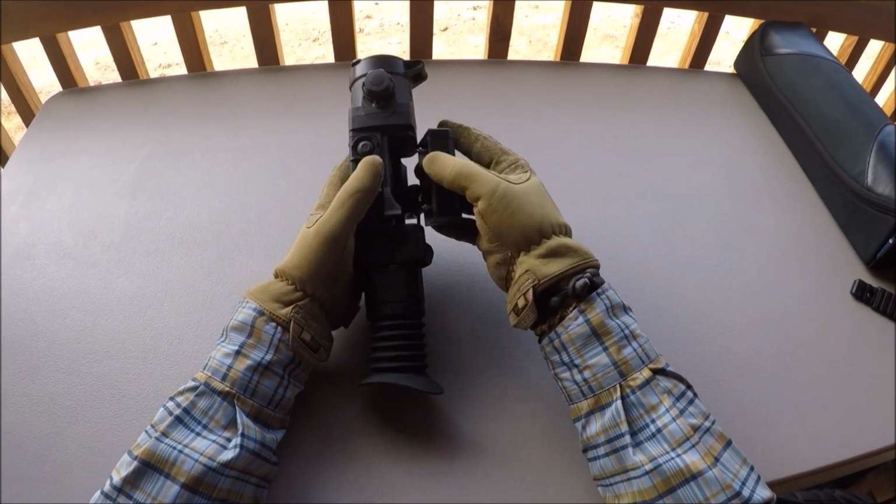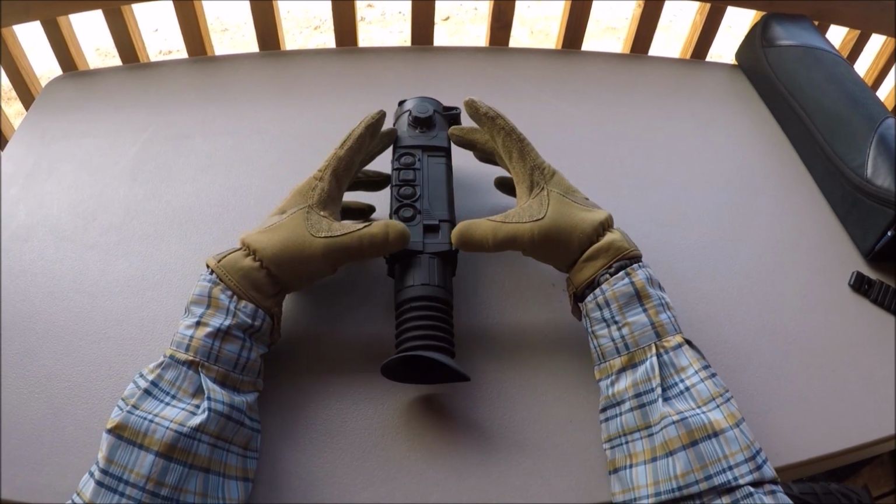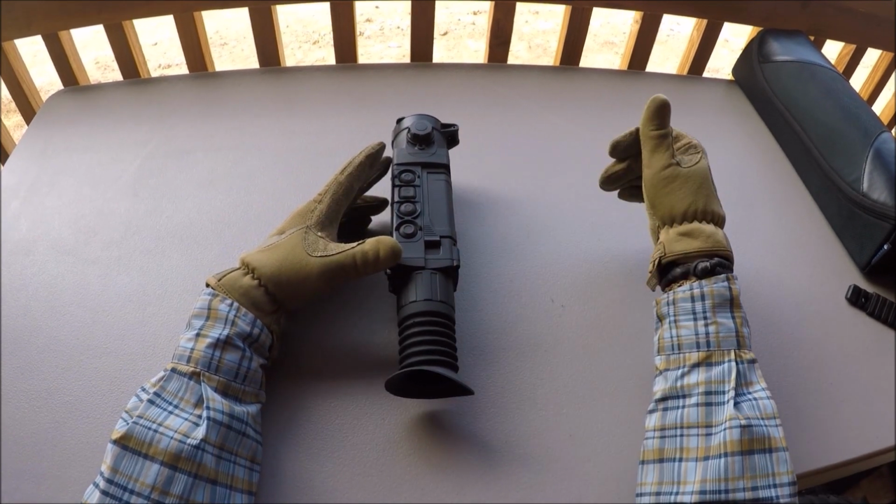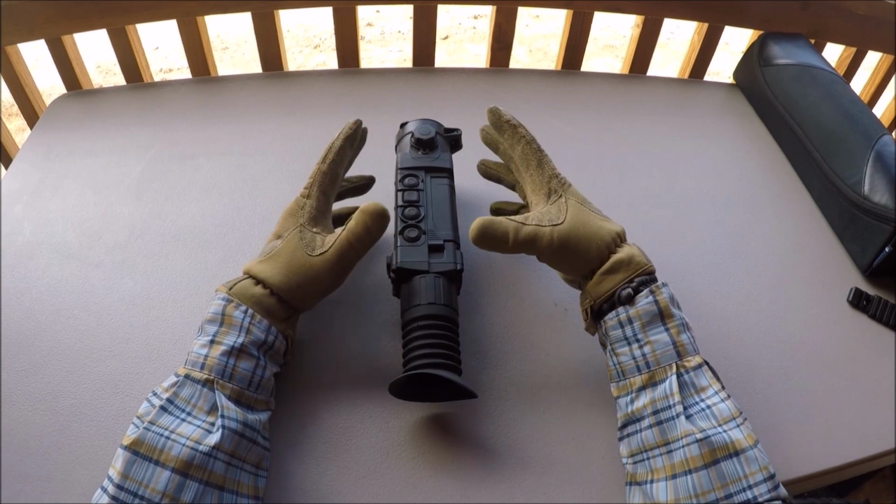Whereas if this was an internal battery device, and I have this whole thing sitting on a table with a cable plugged into it, there's more of a chance of the whole thing getting yanked down by accident from hitting the cable and dropping it.